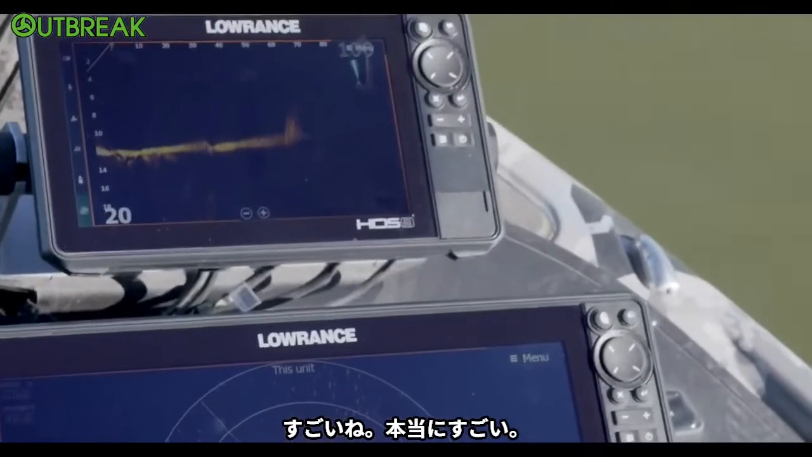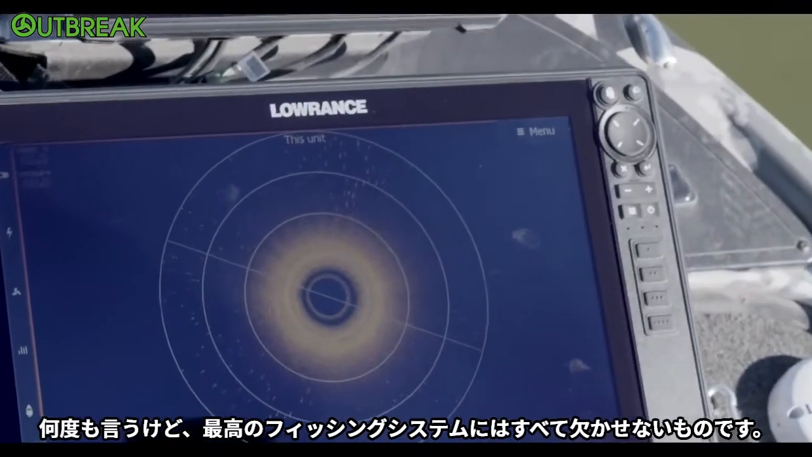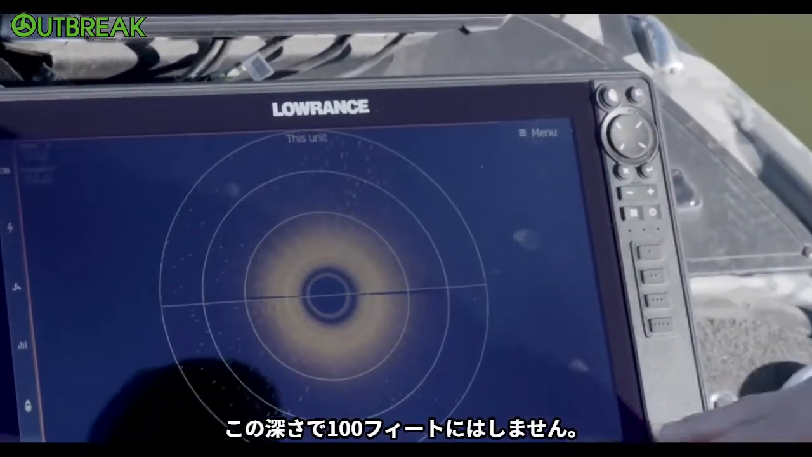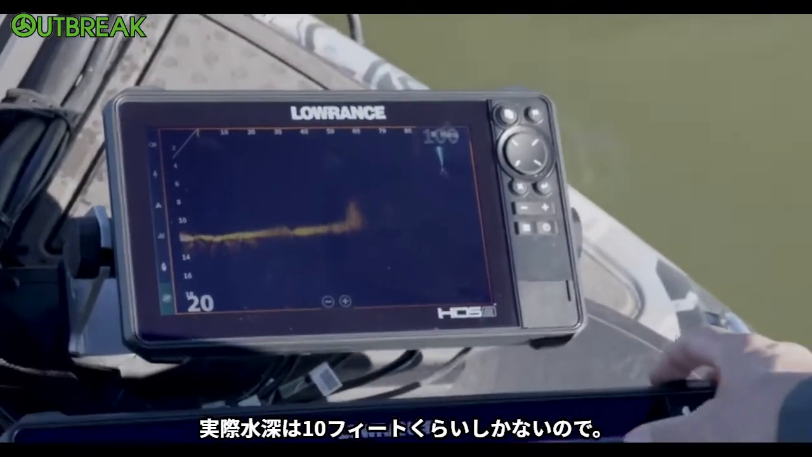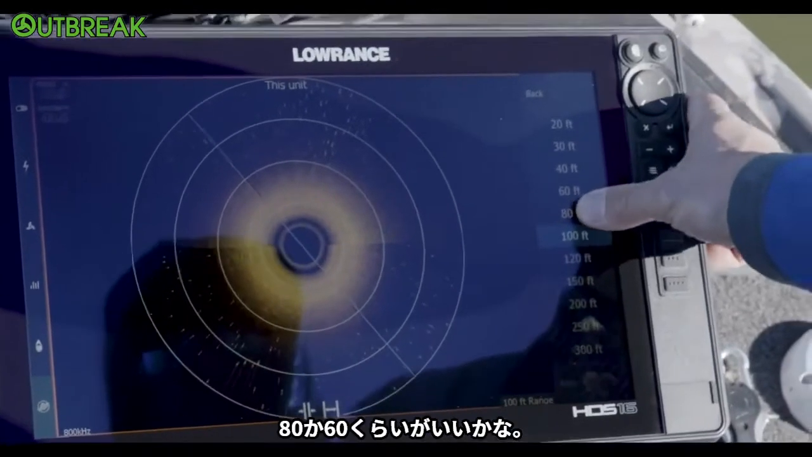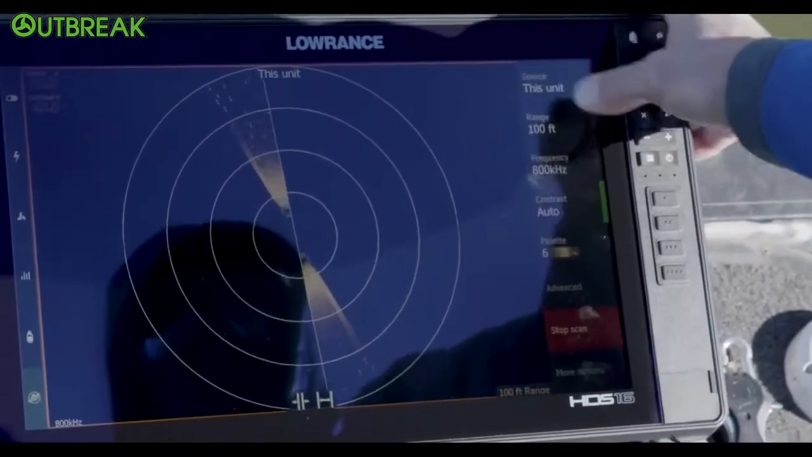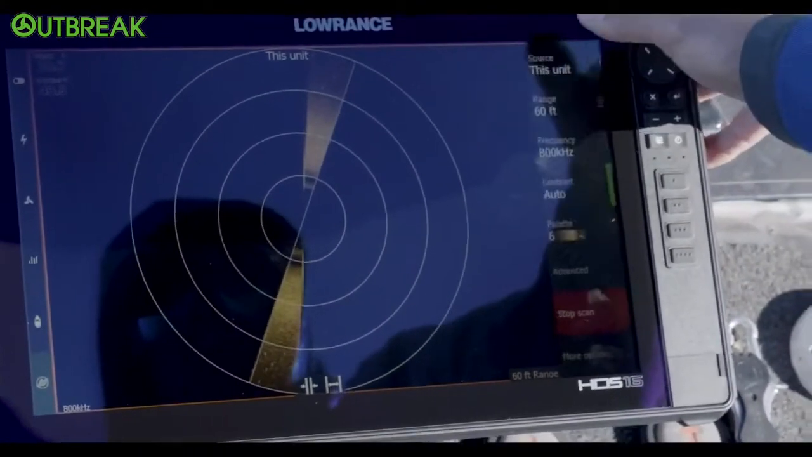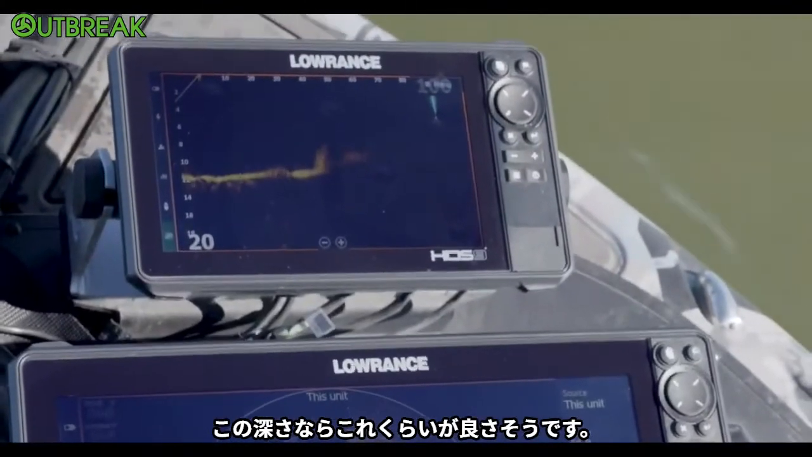Yeah, that's really cool. And again, when we talk about the ultimate fishing system, it's the ability to use all of this stuff together. So now I've got this one actually in 100 feet. I wouldn't be running this in 100 feet at this depth because I'm really only 10 feet. I need to adjust that just a little bit. I'd probably have it more like 80 or 60. Let's see if I go, there we go. That's probably really how I'd have this set in this depth.